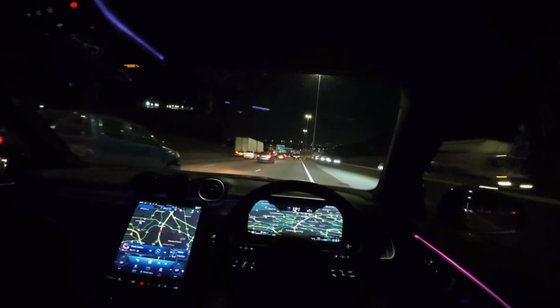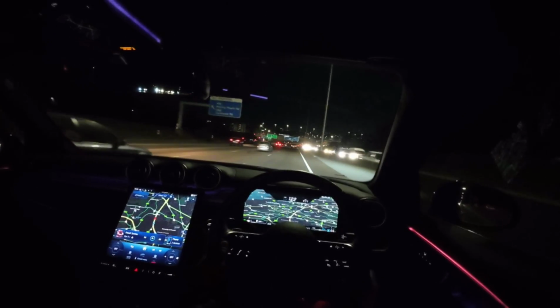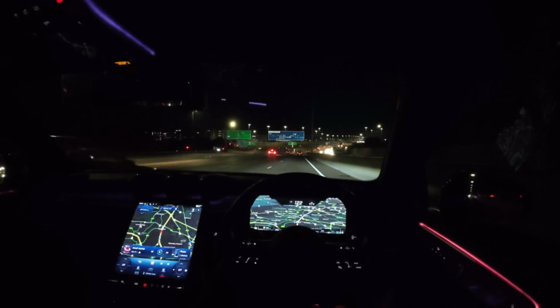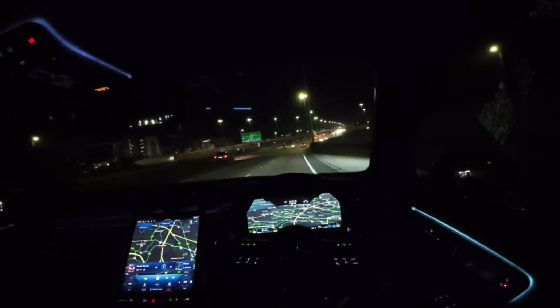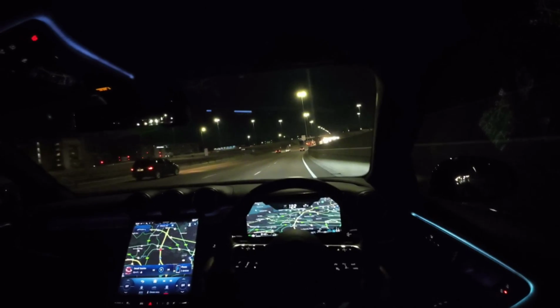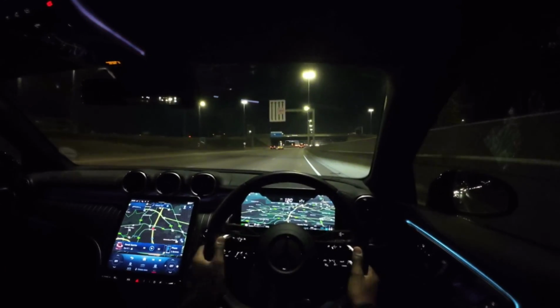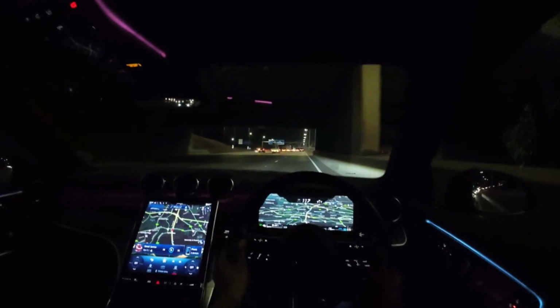And this one, of course, is the Burmester surround sound system. Hey, that is probably my favorite part about it. This one, 710 watt sound system with 15 speakers. And I think the GLC has some of the best balance that you can get. Even the other one, which has the advanced sound system, not the Burmester one, the balance in the way it sounds was quite good.